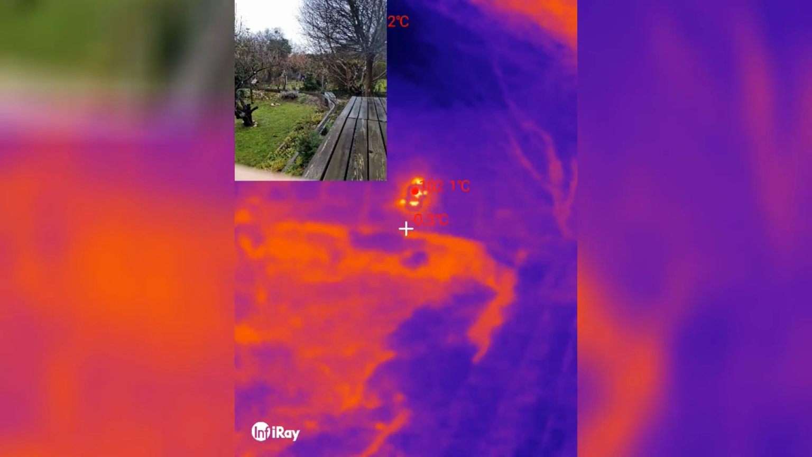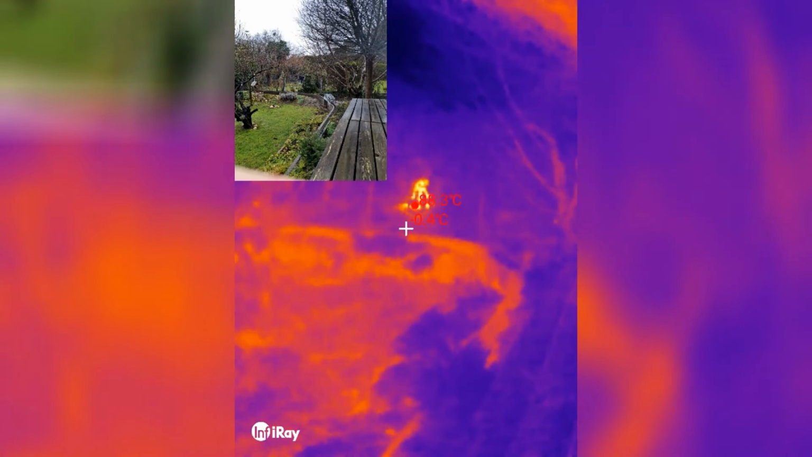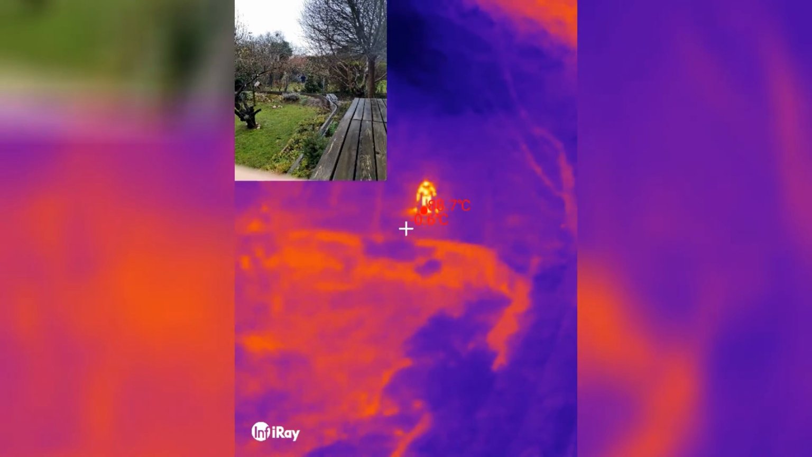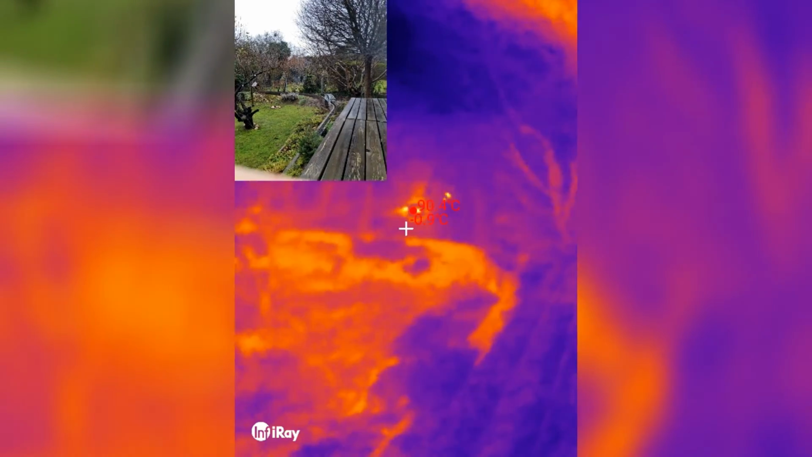Oh, my neighbor is in the backyard. Oh, they are having some barbecue or something. That's the heat signature. You can see a person. That's pretty cool. That must be around 20 meters away. Obviously nothing is happening here in the garden.